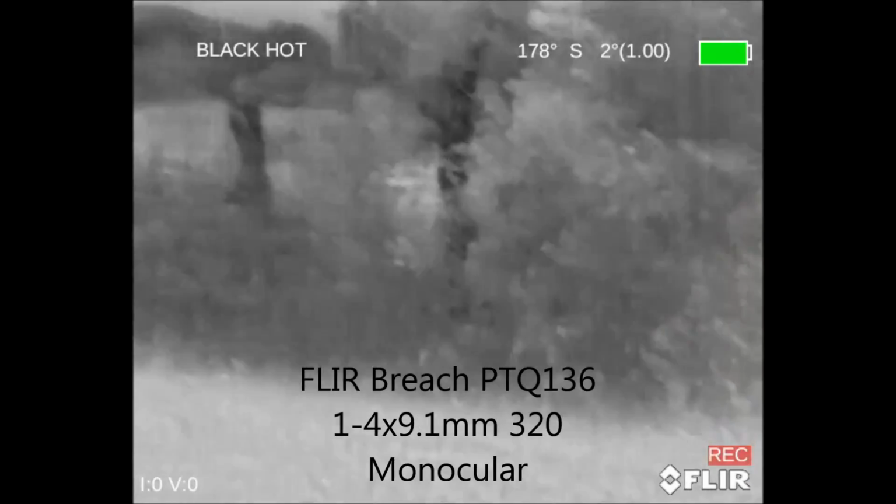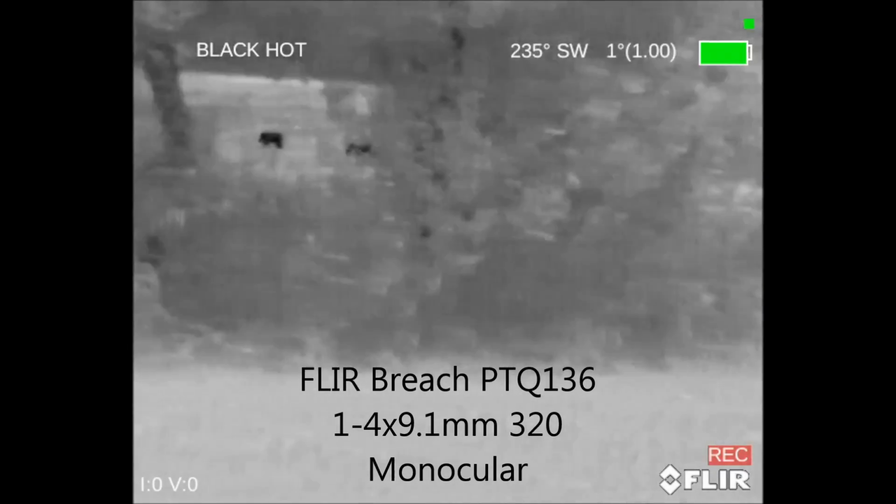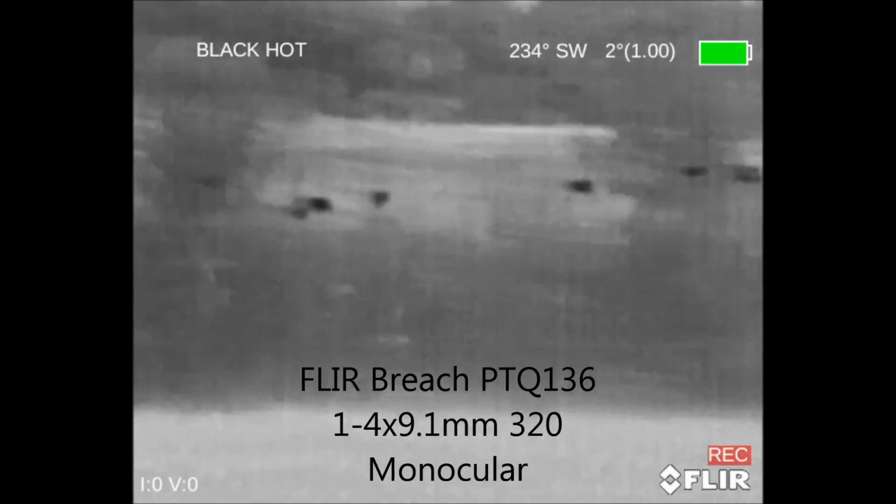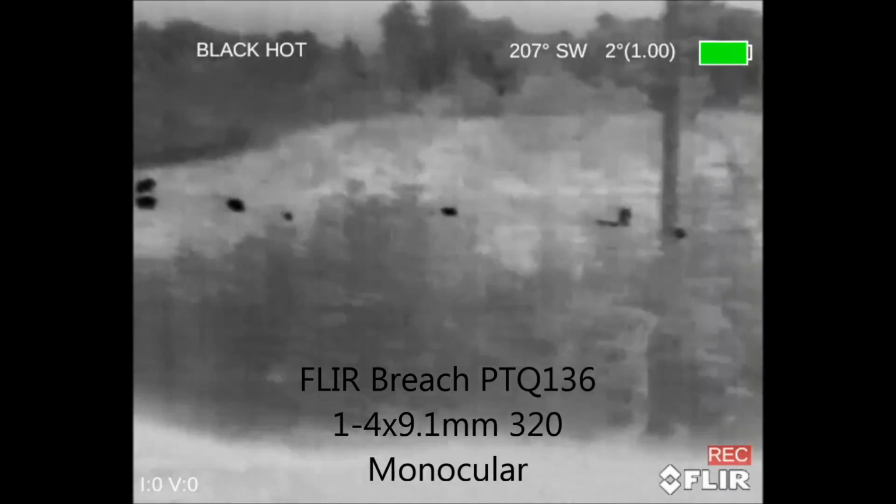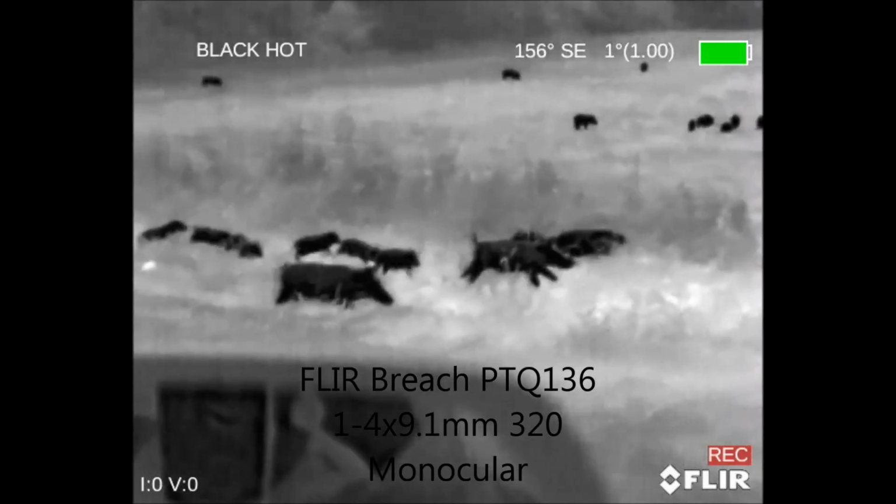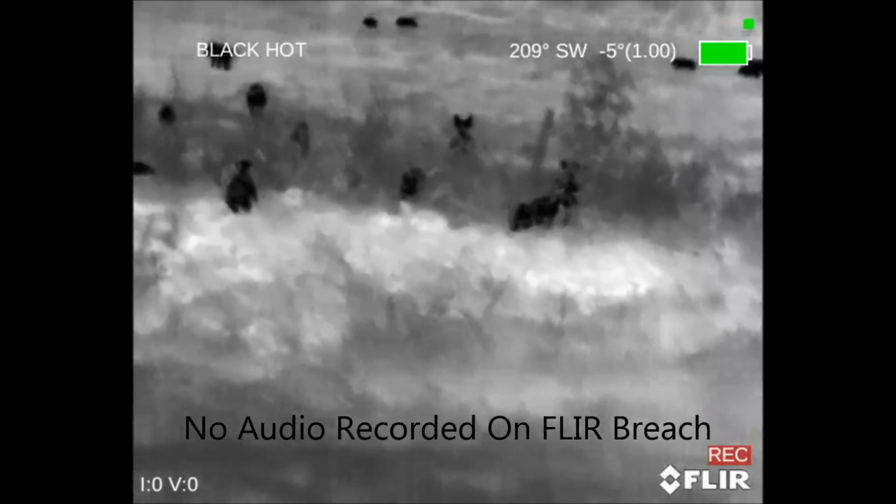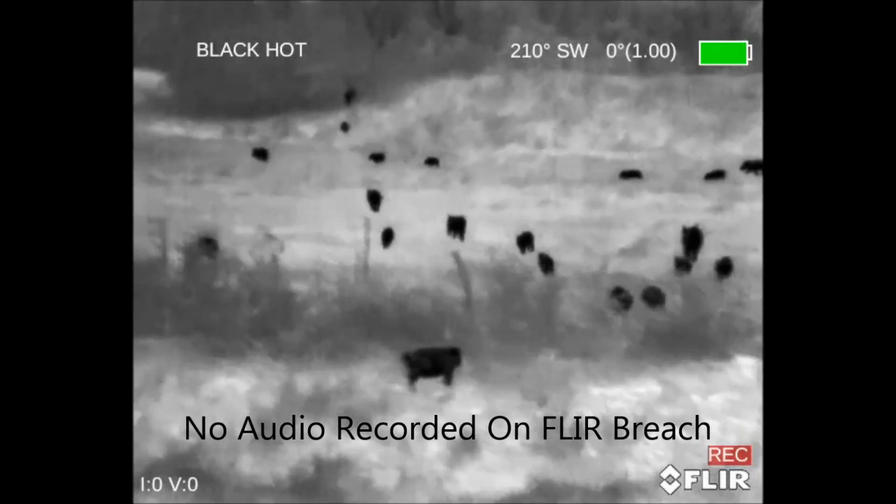We continued to make our rounds to the other properties, making a circuit. And across from one of our properties, we kept passing by this group of hogs that would be down in the bar ditch if we went by at normal speed. And if we slowed down, they would take off into the field like you see here. All in all, we saw these hogs, I think, 5 times over the course of 3.5 hours.